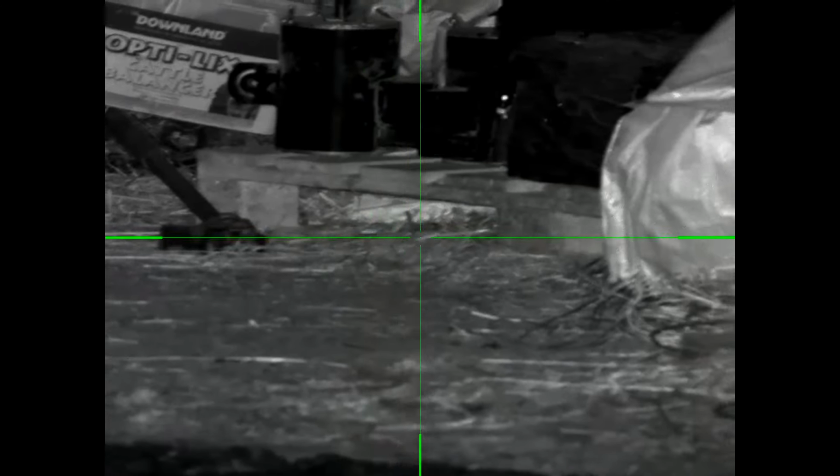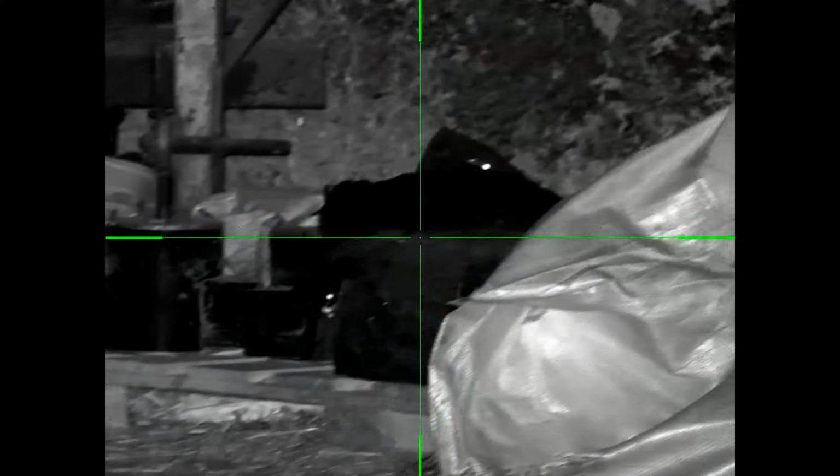Well, it's gone a bit quiet now. I think I'll call it a night. Finished on 18 rats. Last time I think I got 19 here. So there's still a few around. I'll have to keep coming back. Anyway, thanks for watching. A couple of nice shots in there, I thought. A couple of missed ones as well.